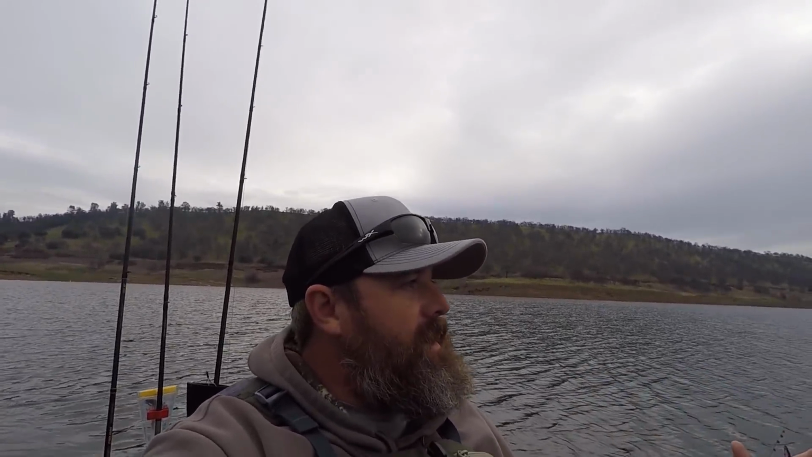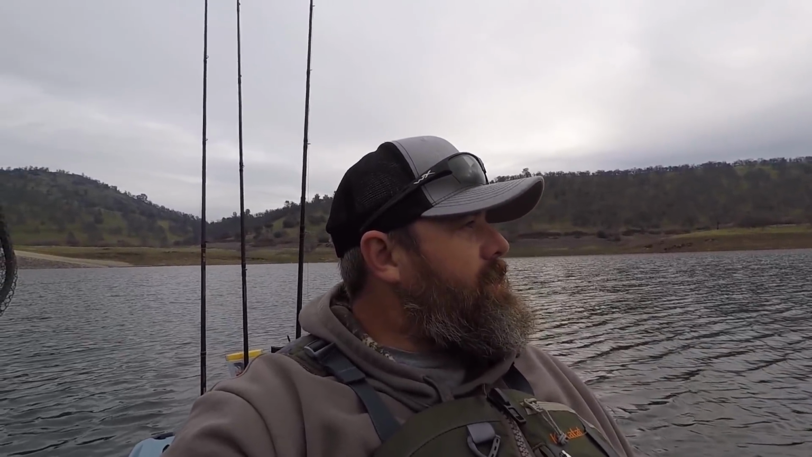Out here at a new spot. I've never fished this spot before, but I've heard great things about it. This is New Melones up in the California Foothills, right around Angels Camp. And I'm super stoked to be out here today. A little breezy, but not too bad.